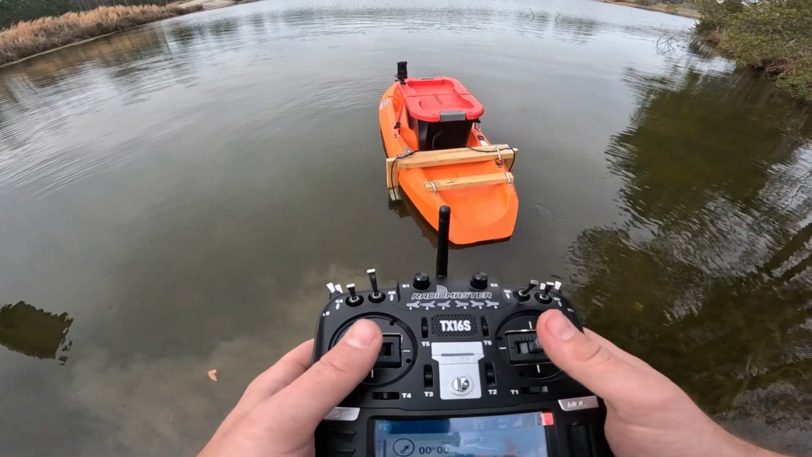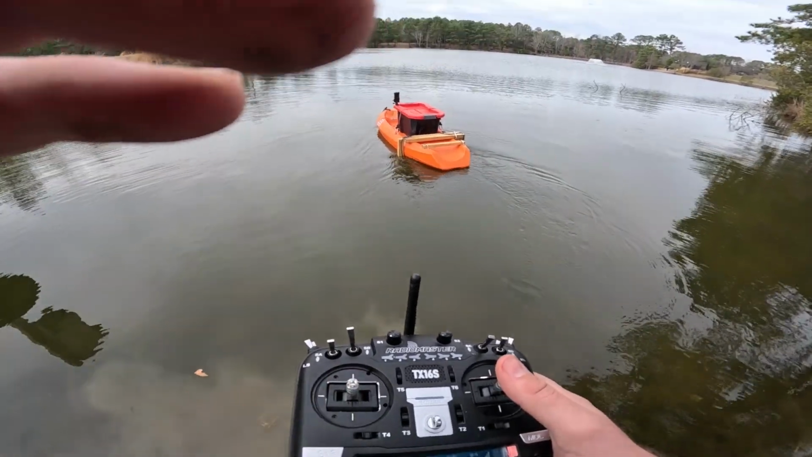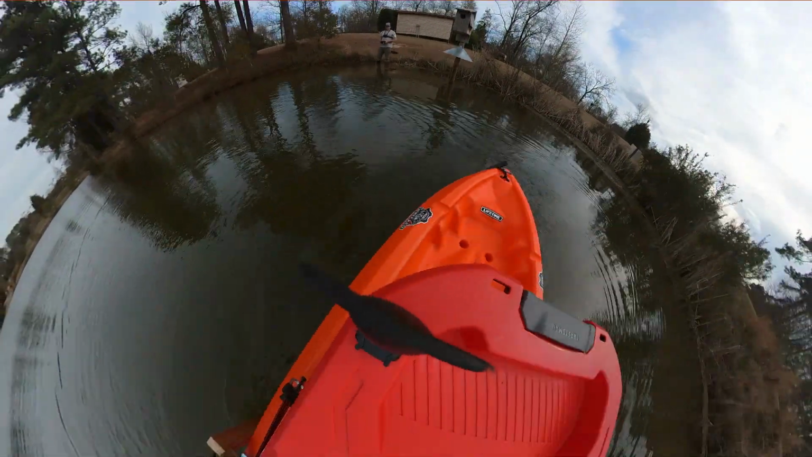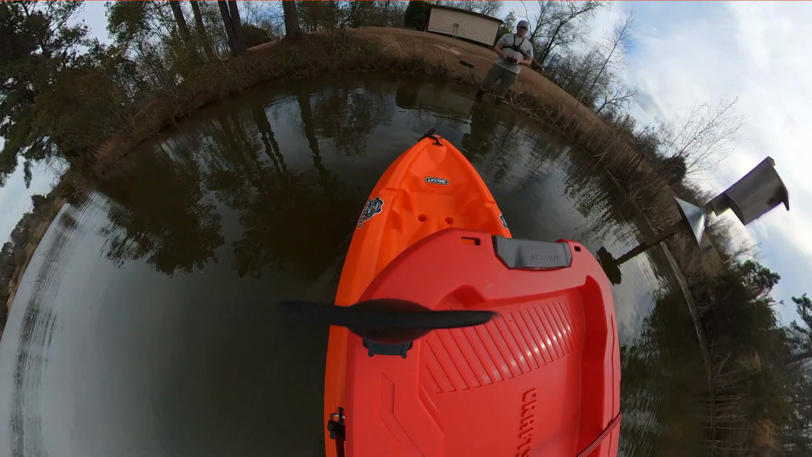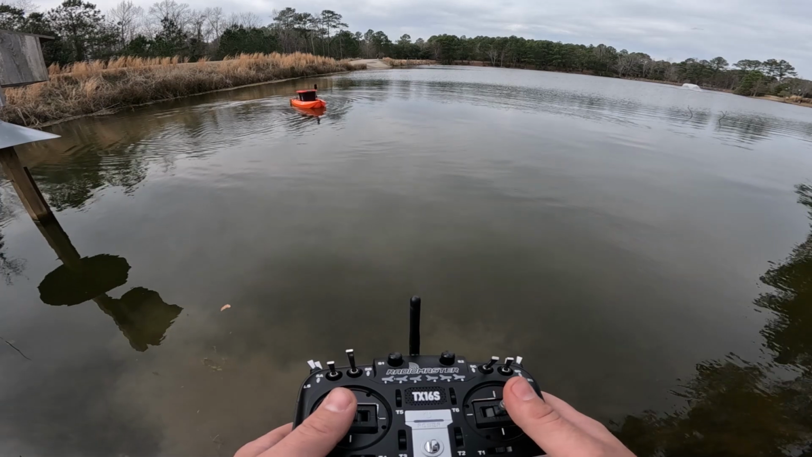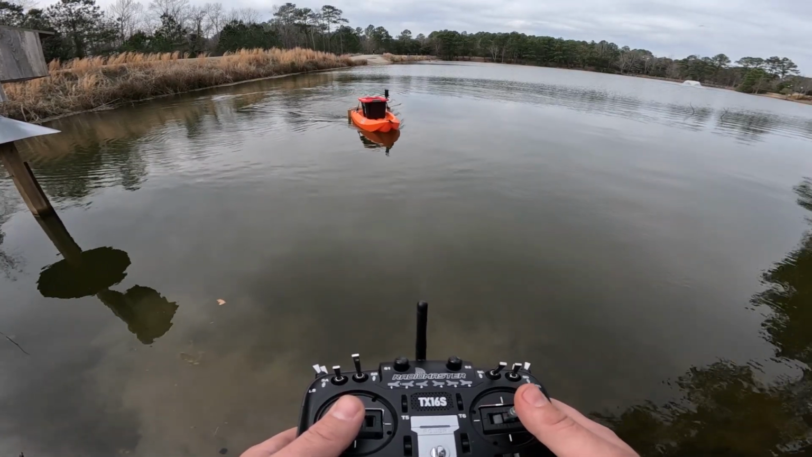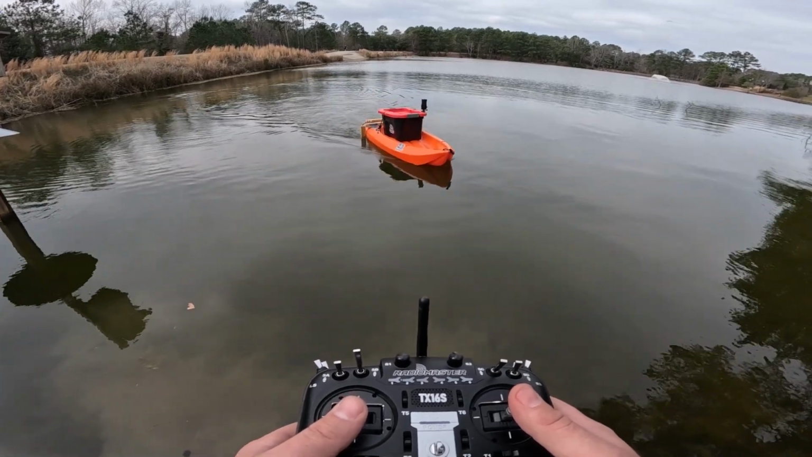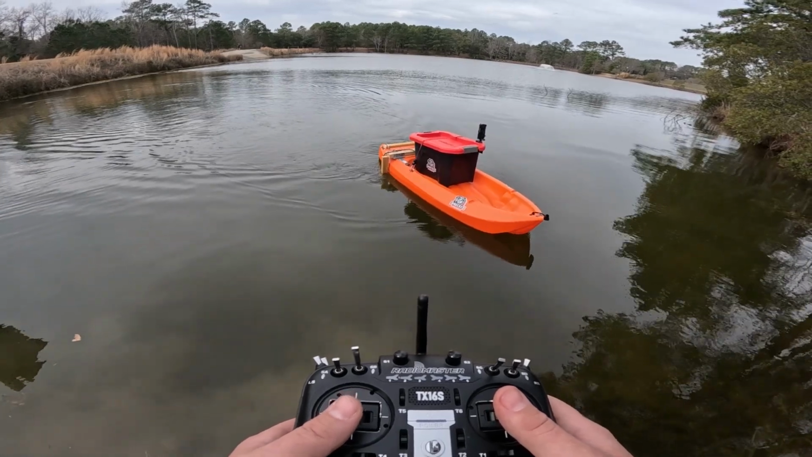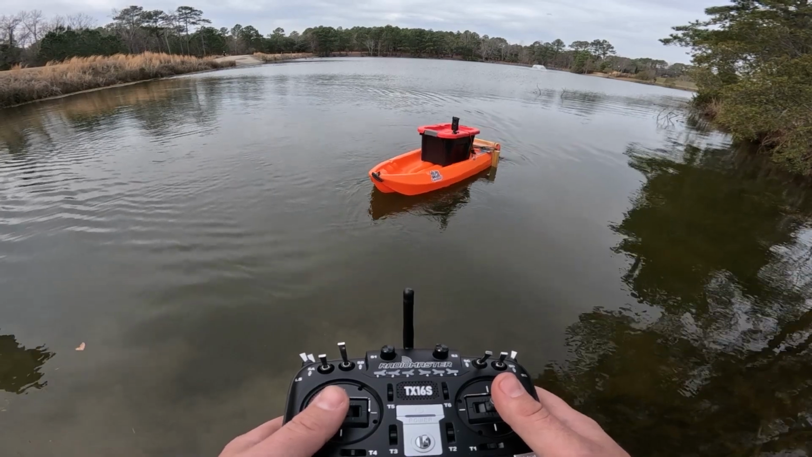Seems like it's working. Alright, well, it is inverted, like I was thinking, but it is working, so that's pretty cool.